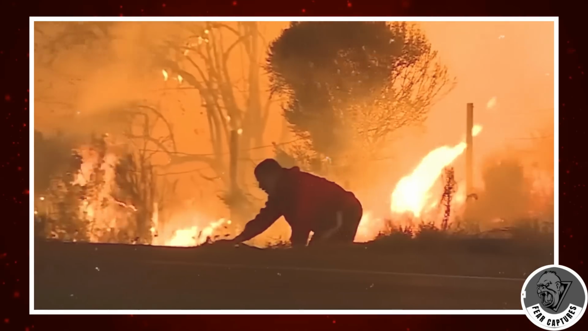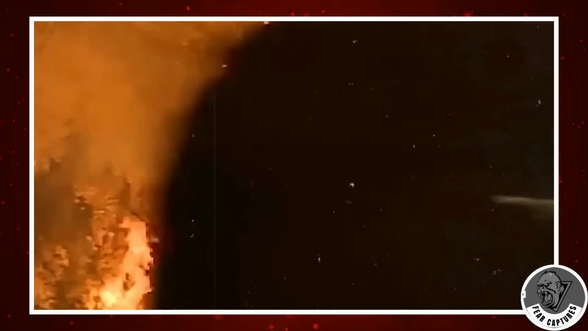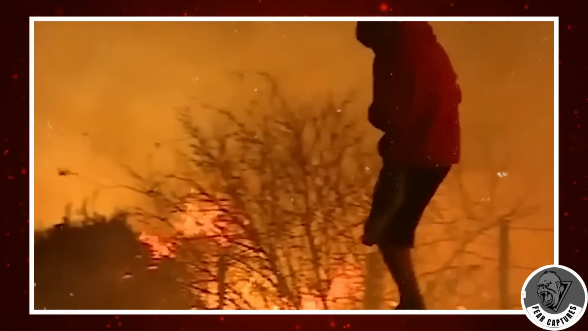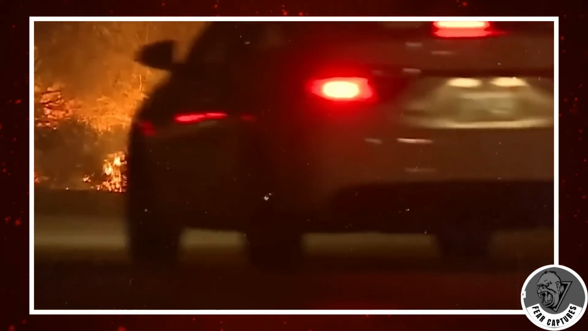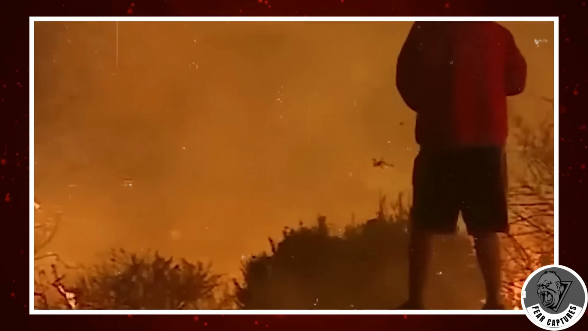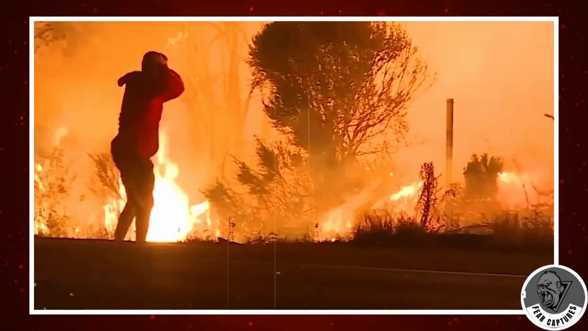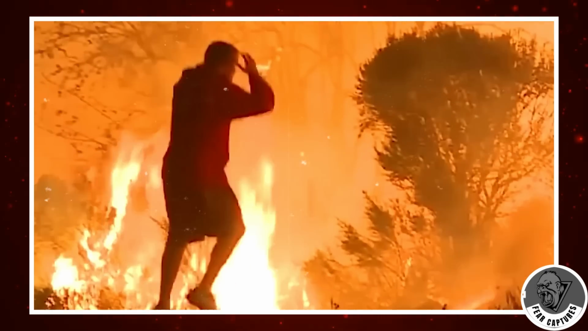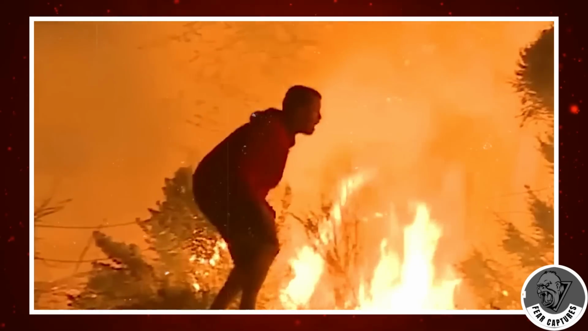People are calling him a hero, and honestly, I get why. It's not every day you see someone risking it all to help out a furry friend. Now, at first, I thought maybe it was someone's pet, and the guy looked pretty worried. But here's the thing. When wildfires or other natural disasters hit, experts usually say it's best to let wild animals do their thing. See, animals have their instincts and ways of surviving that work better than what we can do.